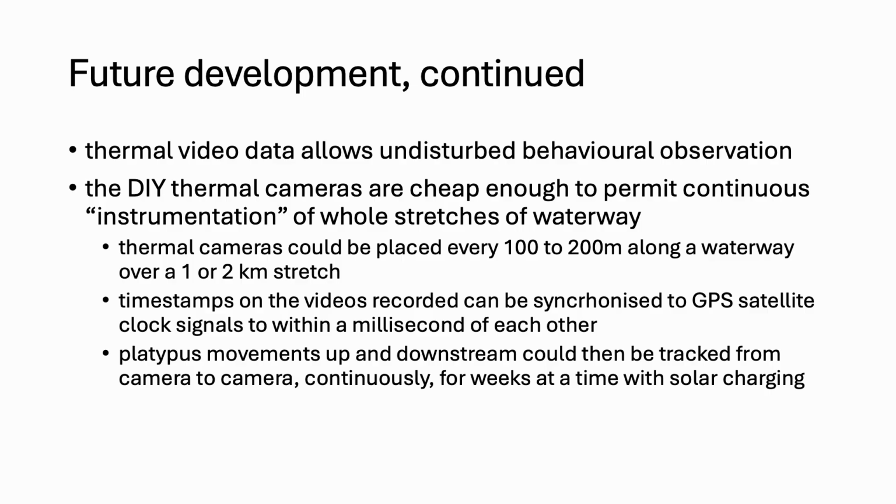And then finally, an intriguing prospect is that because these thermal cameras allow undisturbed behavioural observation and they're quite cheap, it may be possible with some modest funding to, if you like, instrument a whole section of waterway. So setting up thermal cameras placed perhaps every 100 or 200 metres along a waterway over a 1 or 2 kilometre stretch, and then record continuously over weeks or possibly even months.